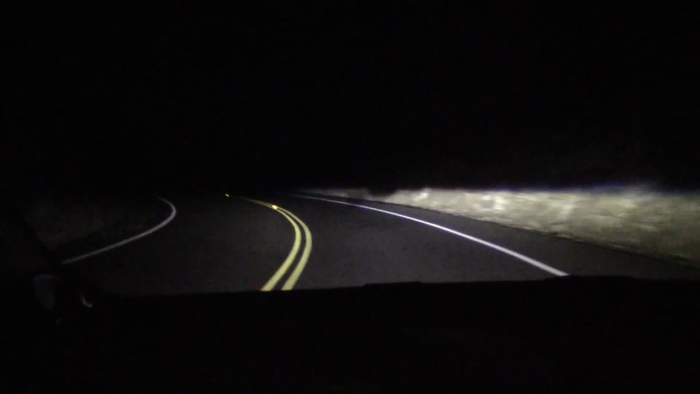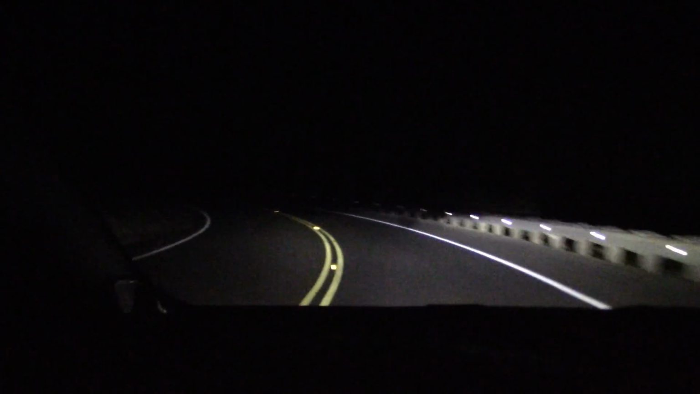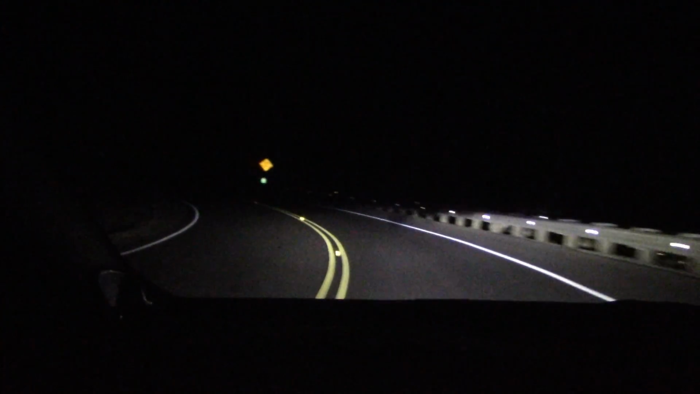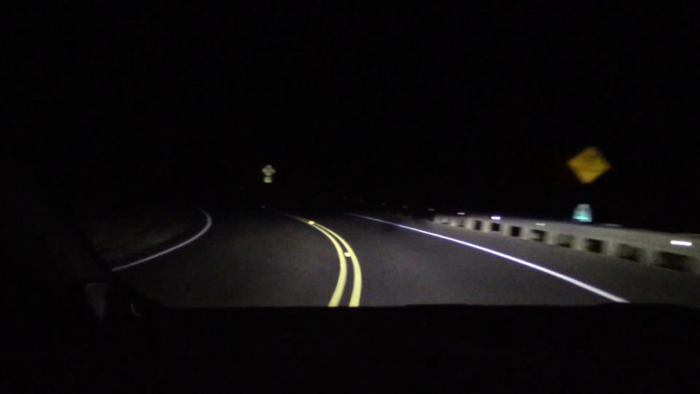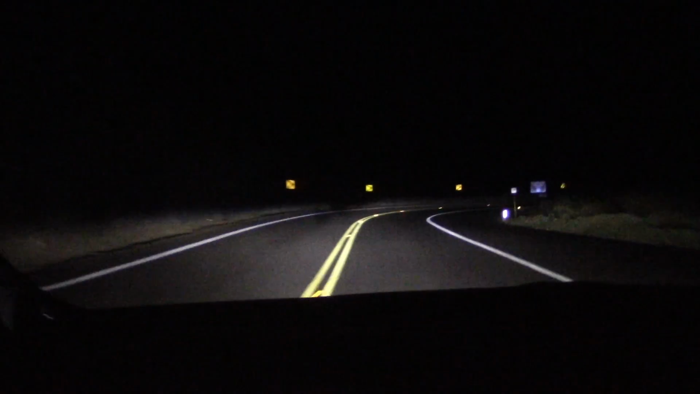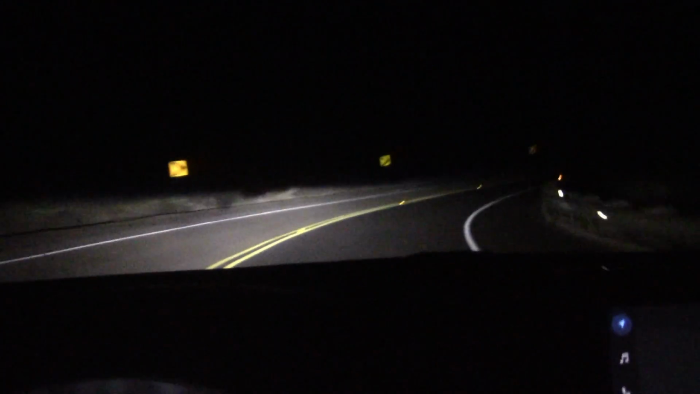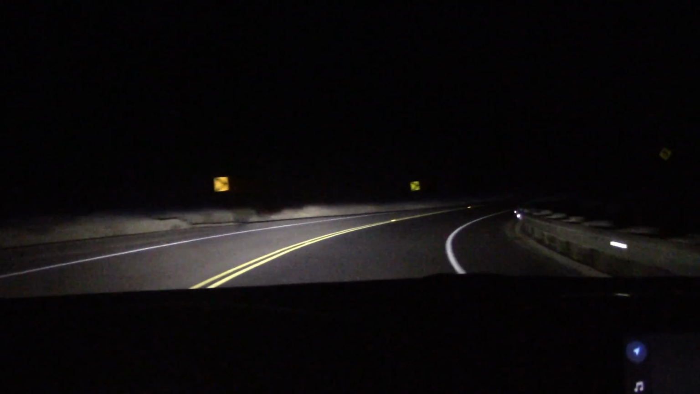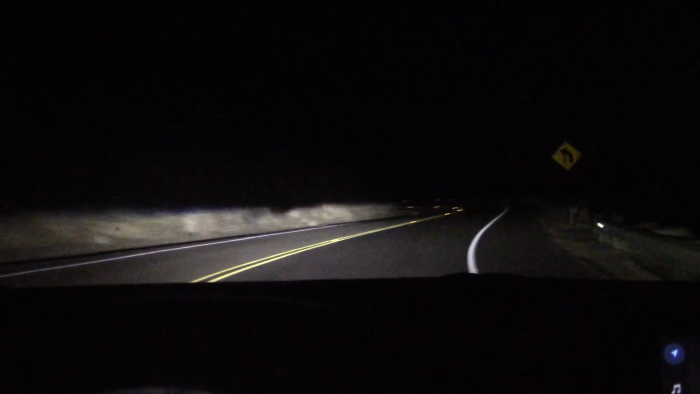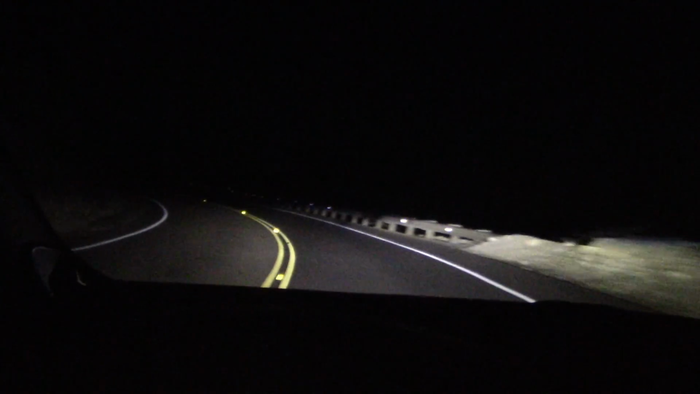When taking corners, you can see a lot of the black spots on the middle and left side. Like right here. And the level's a bit lower than I would like. Lot of deer out here at night, so you gotta be careful.